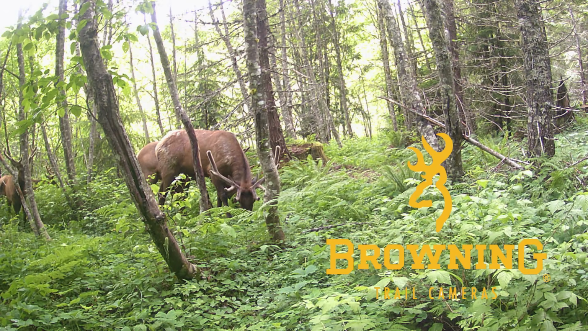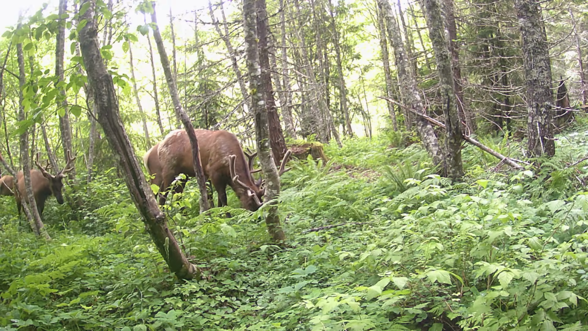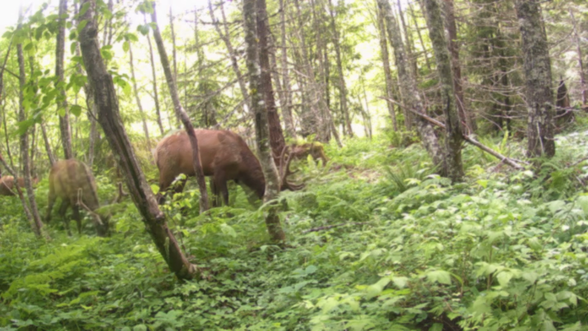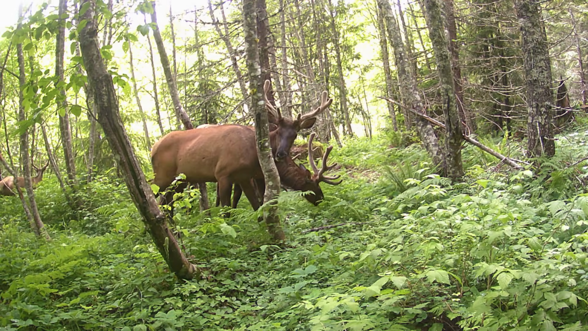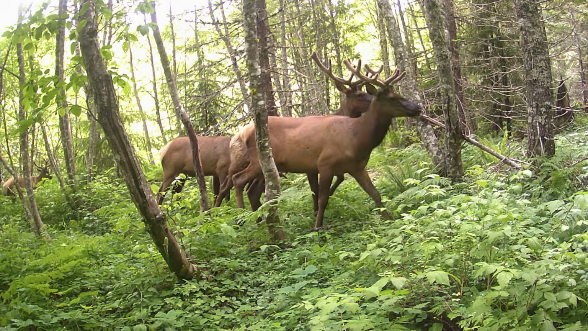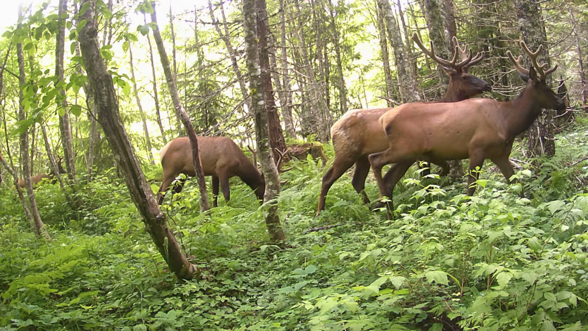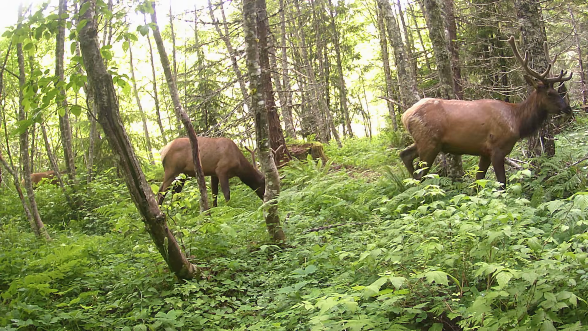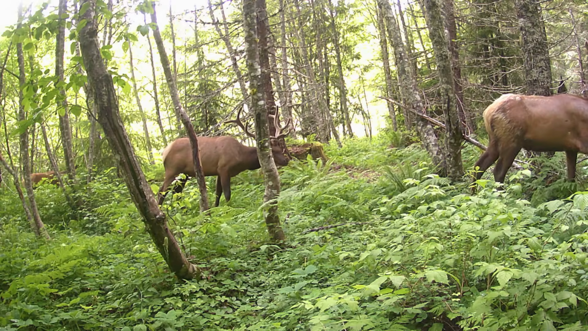Now here's another rule of trail camming that I like to break quite often, and that's all about getting the most artistic view of the animal coming in. One of the things that's commonly said is don't put the camera dead center on a trail.